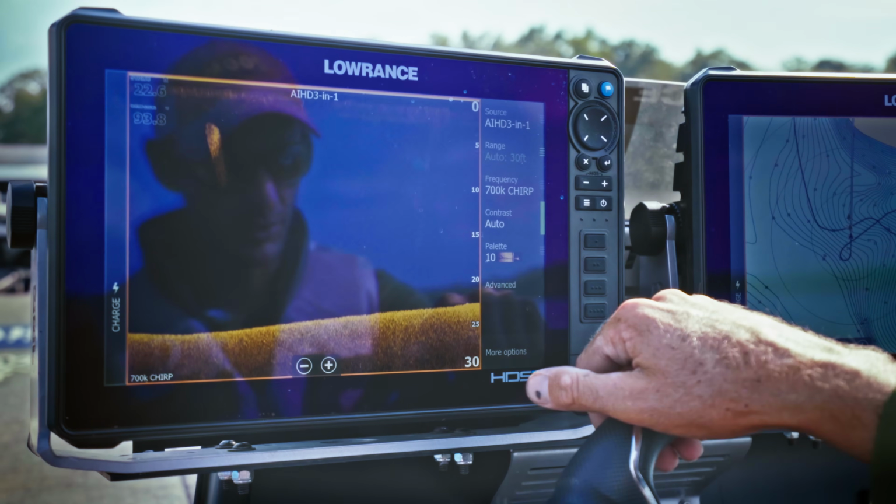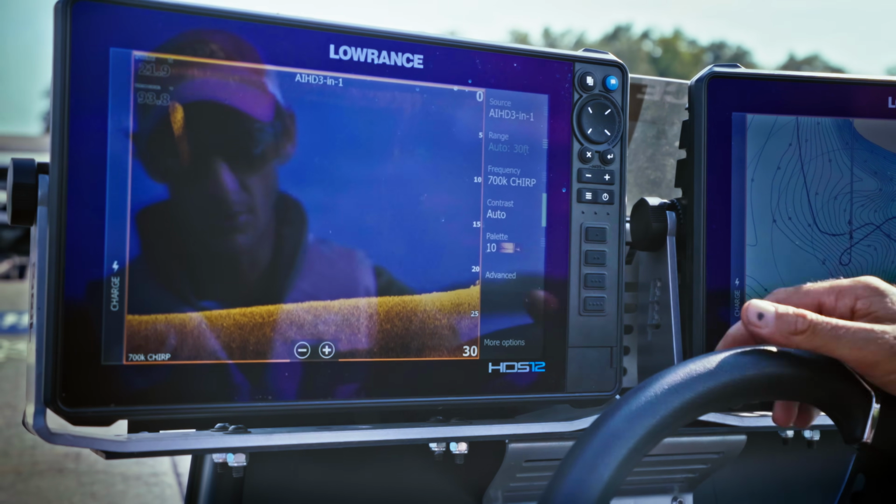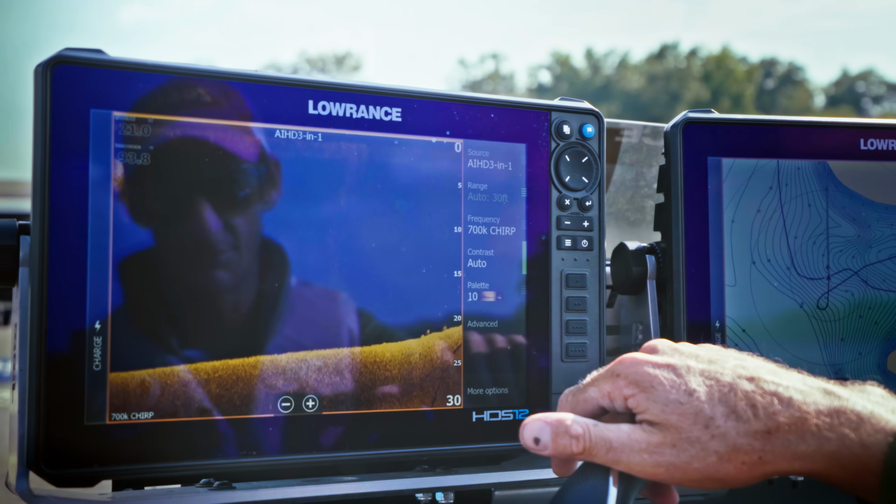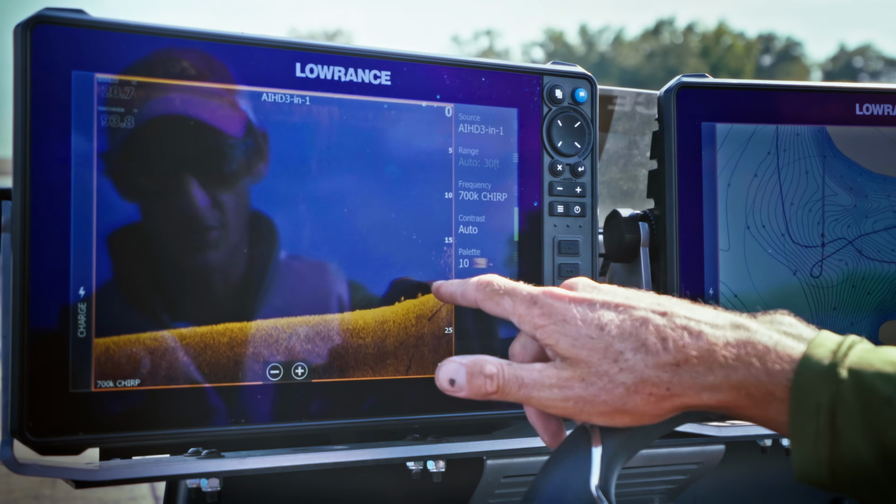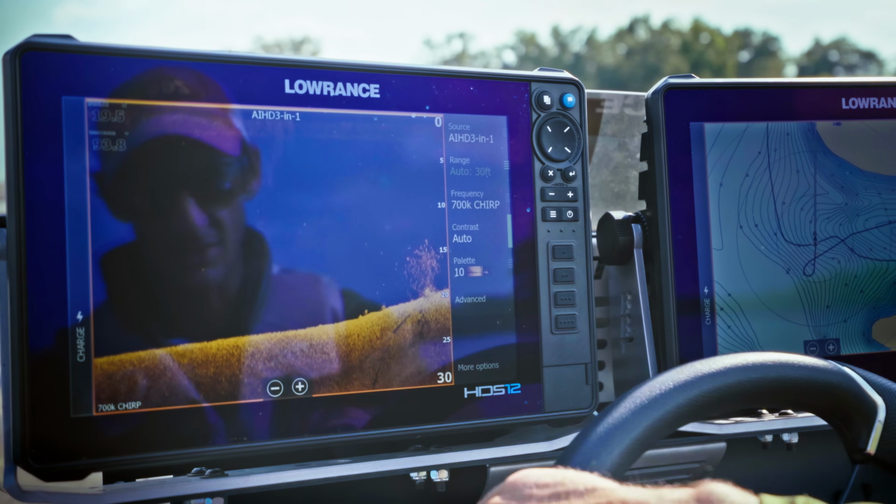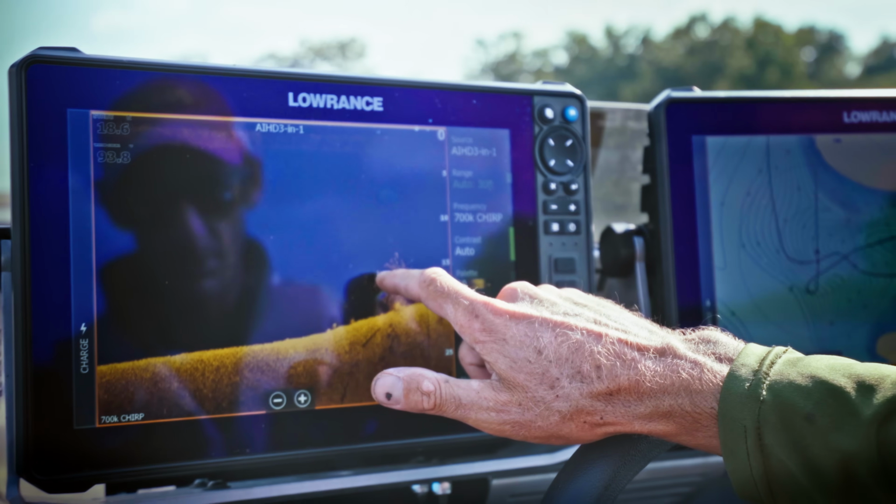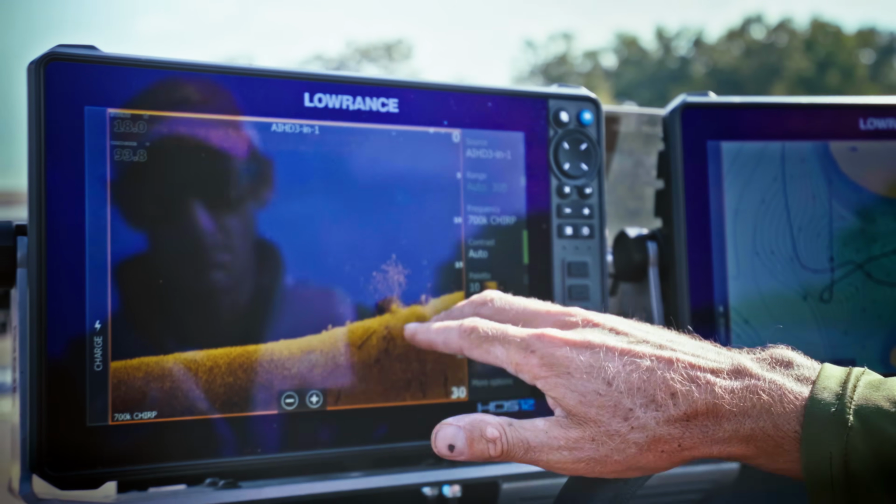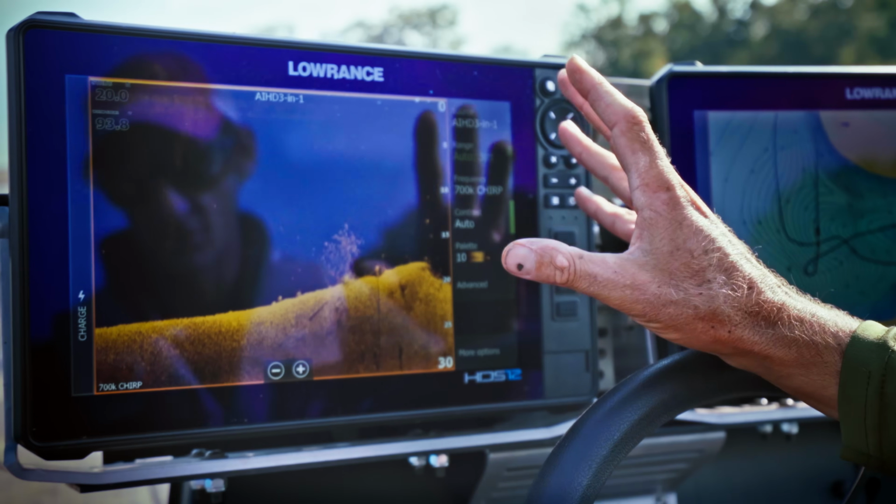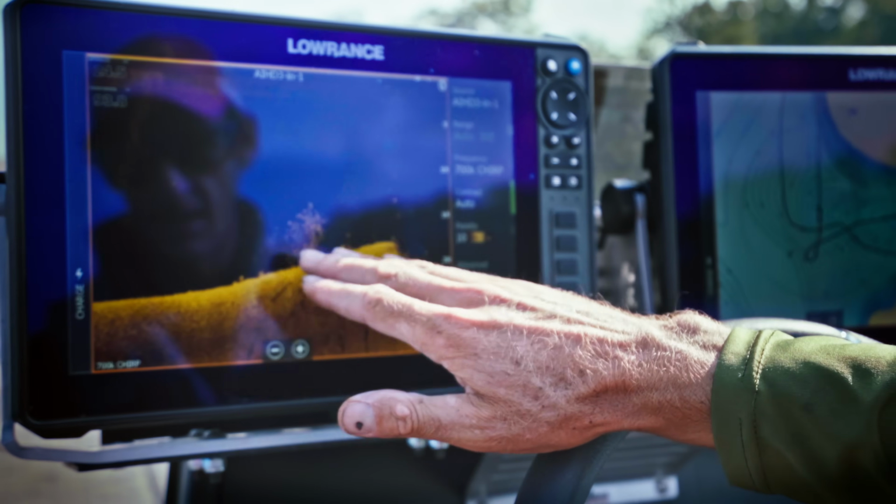I just idled over a brush pile here, and then I looped the boat around, and I'm going to go directly over it so I can get a good idea if there are any fish on it. And now you're starting to see it. A lot of these little bitty specks here are actually bluegills, but then you get some bigger dots, like that one's probably a bass. When you go over it on side, you just see kind of a fuzz. You don't know what it is. When you go straight over it, you get to see how it lays out.